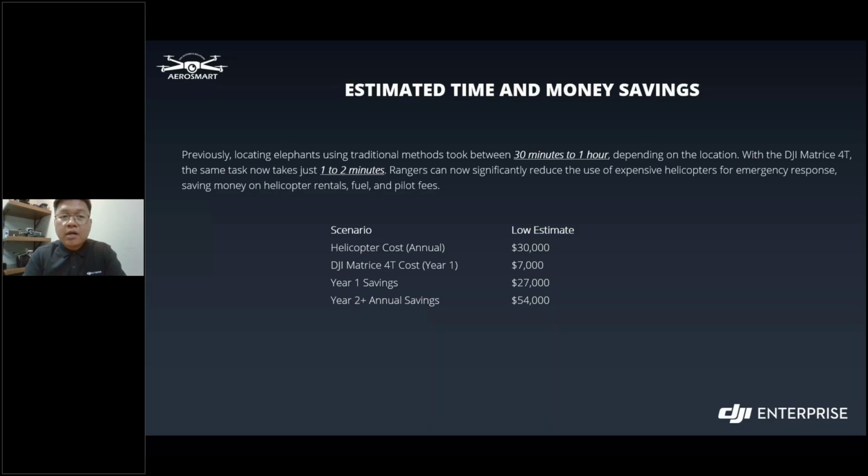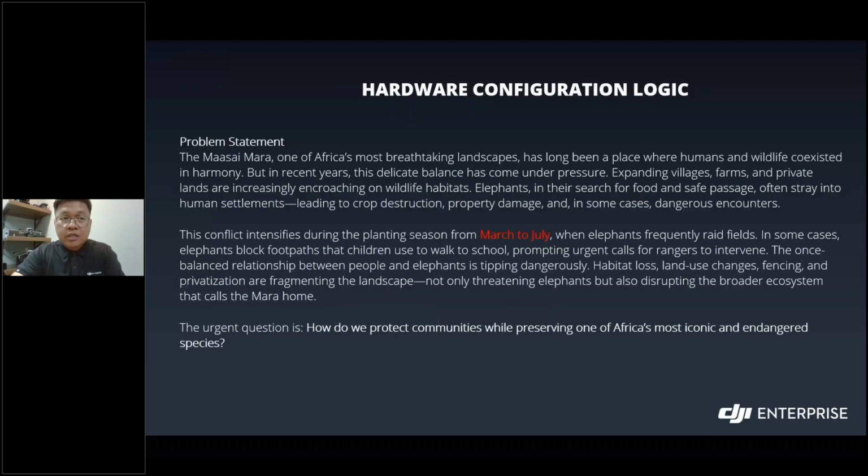Rangers have now significantly reduced the use of expensive helicopters in emergency response, saving them money on helicopter rentals, fuel, and pilot fees. So here is a small breakdown that you can see. You can save up to $54,000 with this usage of drones. Now, here is the hardware configuration logic.